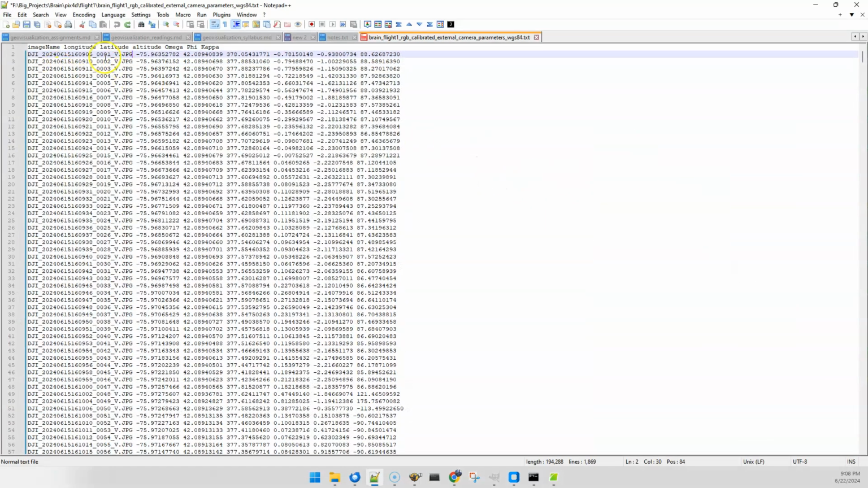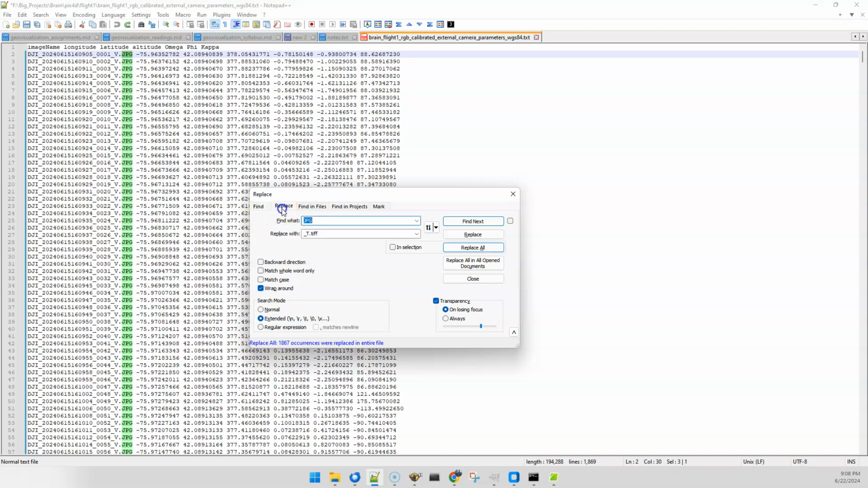This is that file. These are all the JPEGs, and what I do then is just find and replace the underscore v.jpg with underscore t.tiff. Now, why underscore t.tiff?